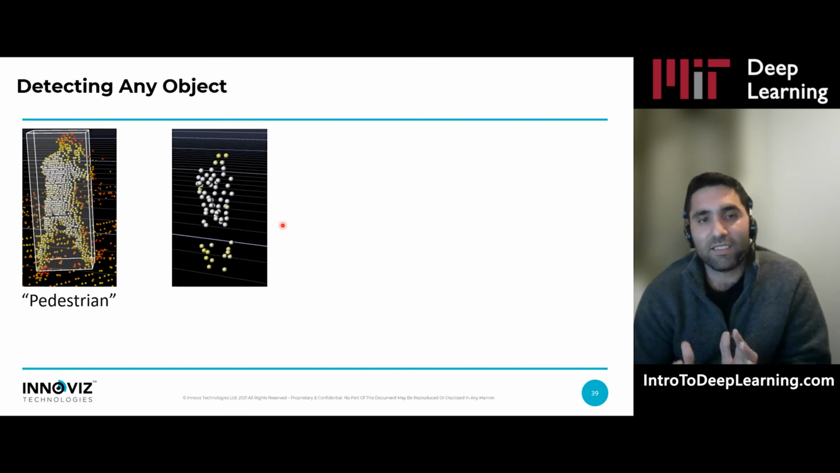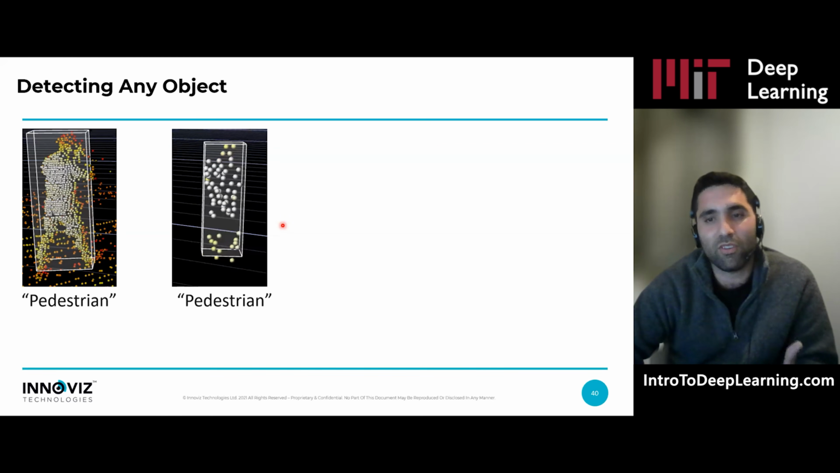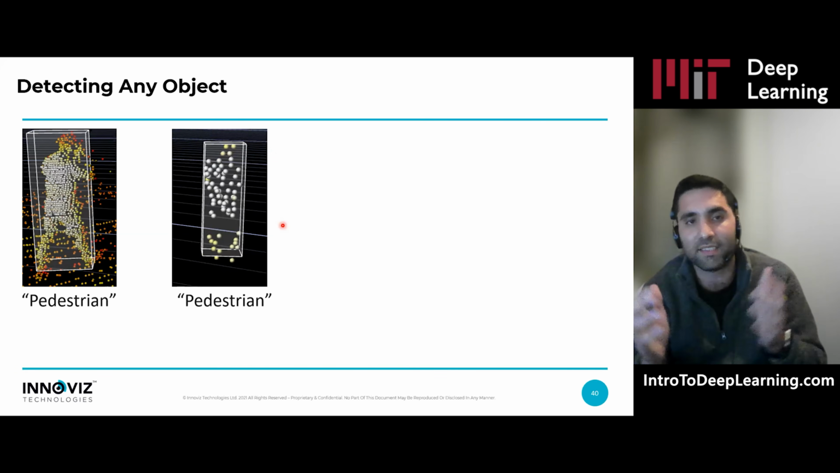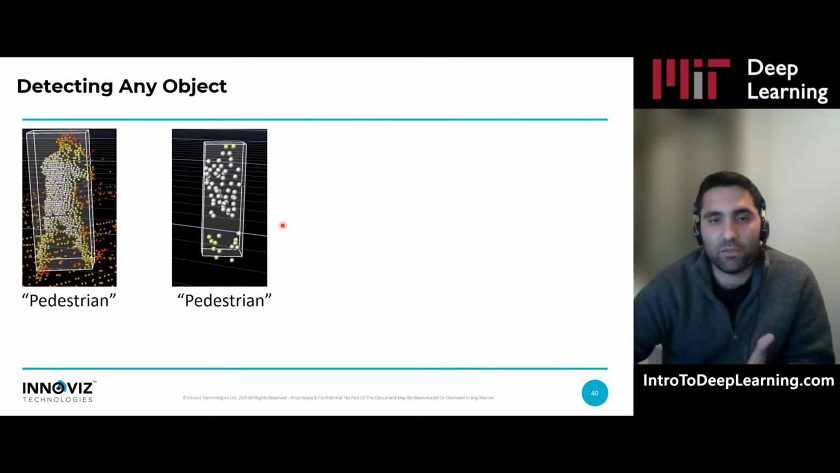Here it's not obvious anymore, right? Maybe you can see legs, a little bit of head, torso, but it's not obvious. Still, I think a well trained network or system can say this is a pedestrian, given its surroundings and maybe a little more context. So here again, it's expected to be detected and classified as a pedestrian.